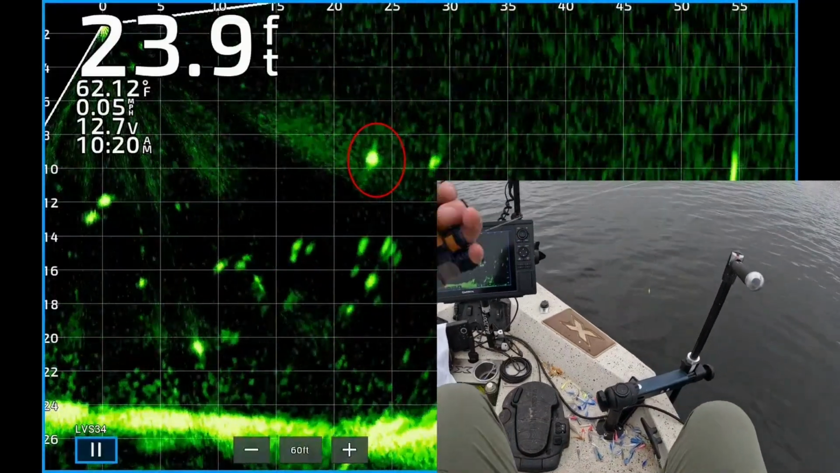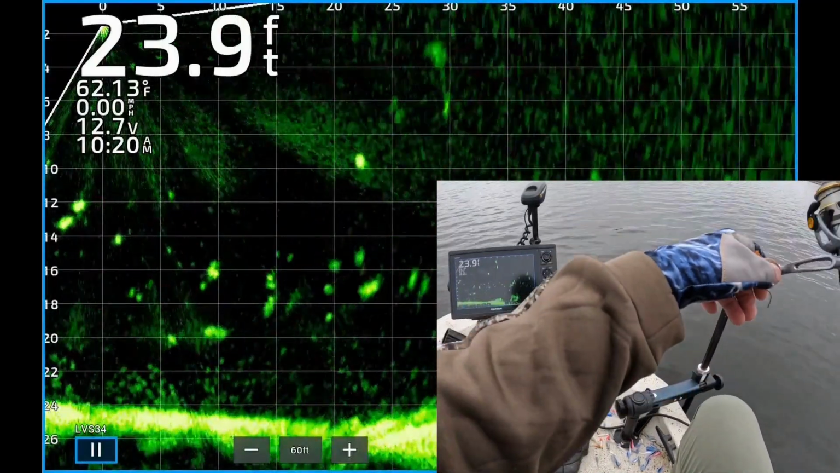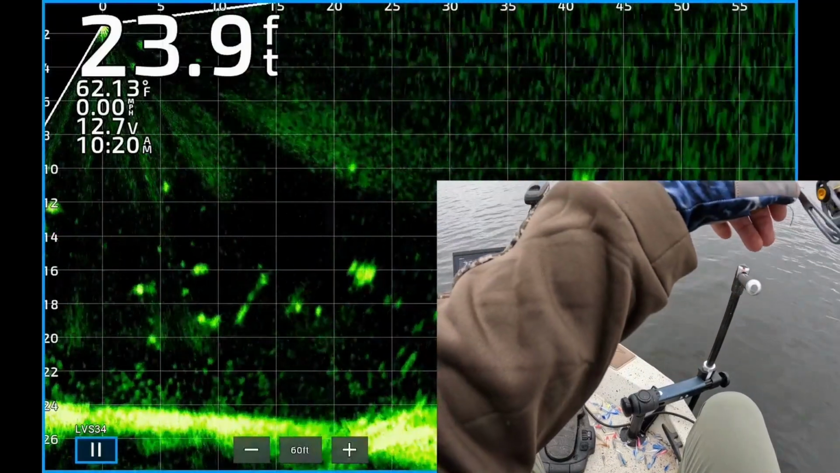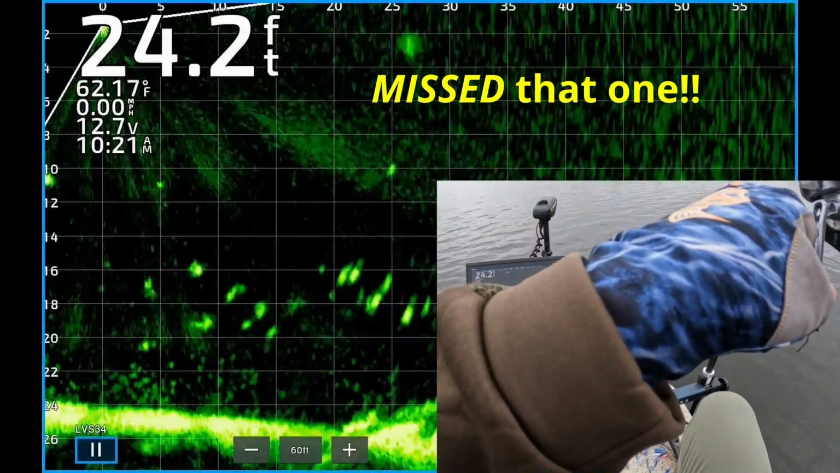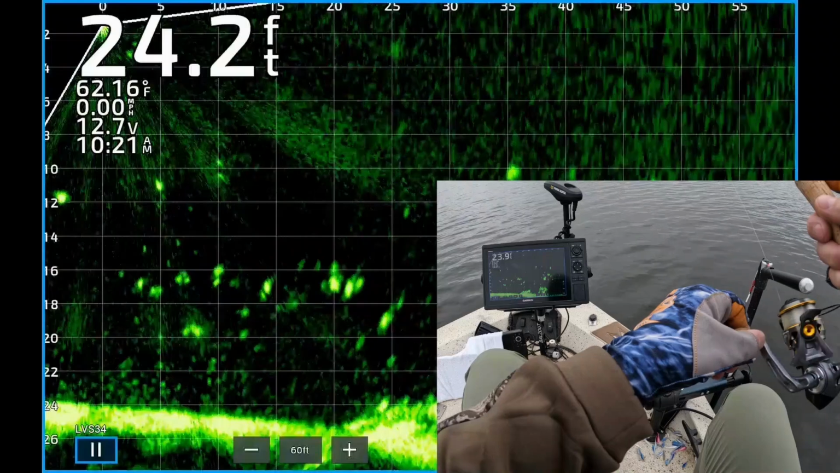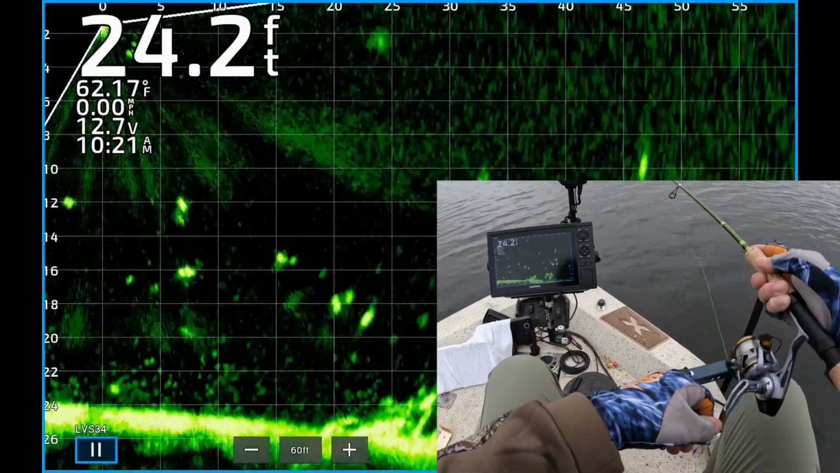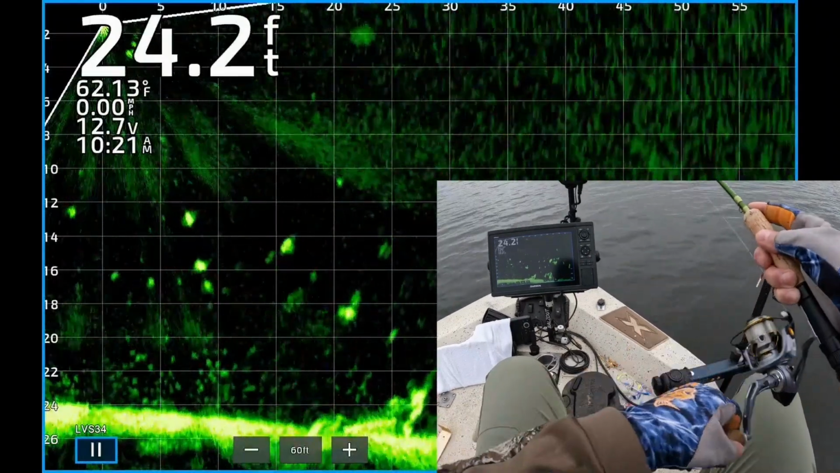Right, there's a nice fish about 20 feet from the boat. There's my jig and weight dropping down. That is a nice looking fish. It looks big. Oh, he's chasing it right there. Oh my goodness. I missed setting the hook on that fish. So I dropped it back down and no takers there.